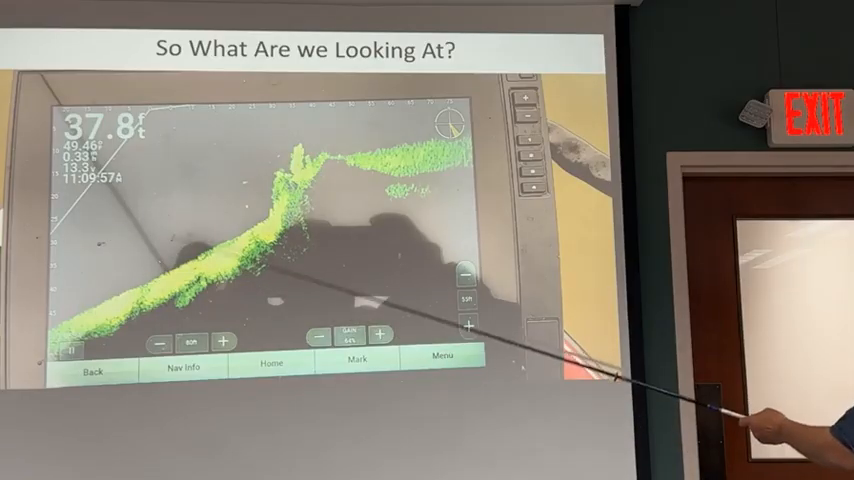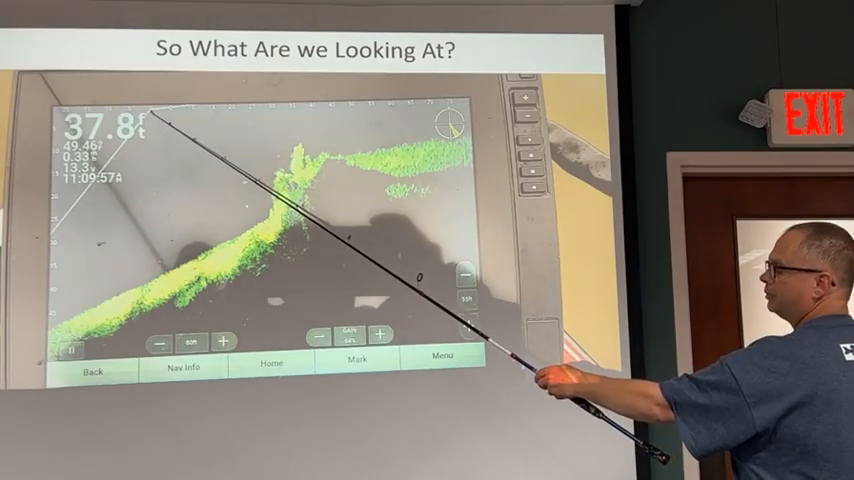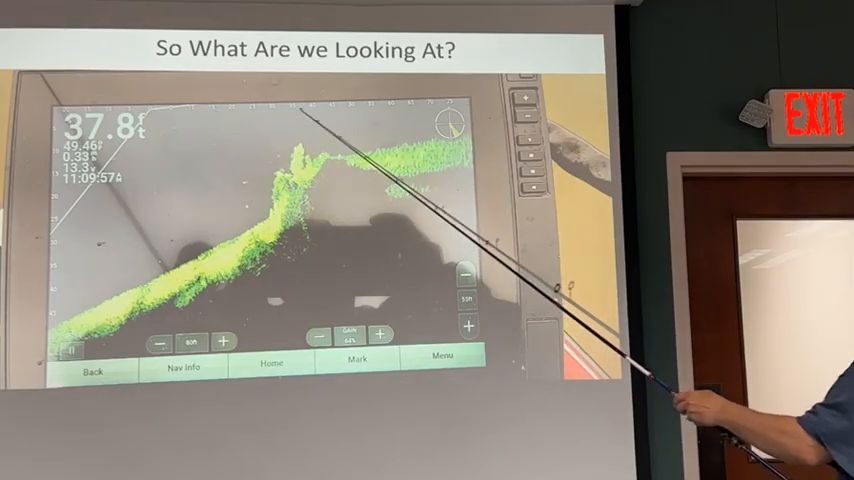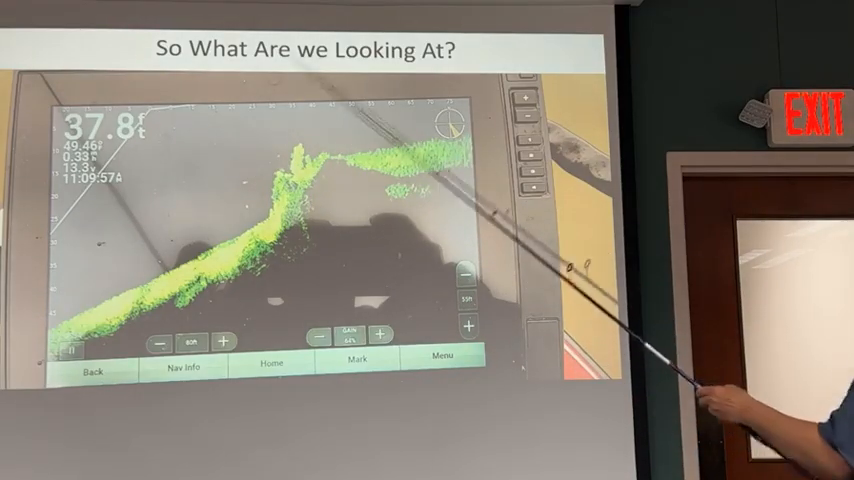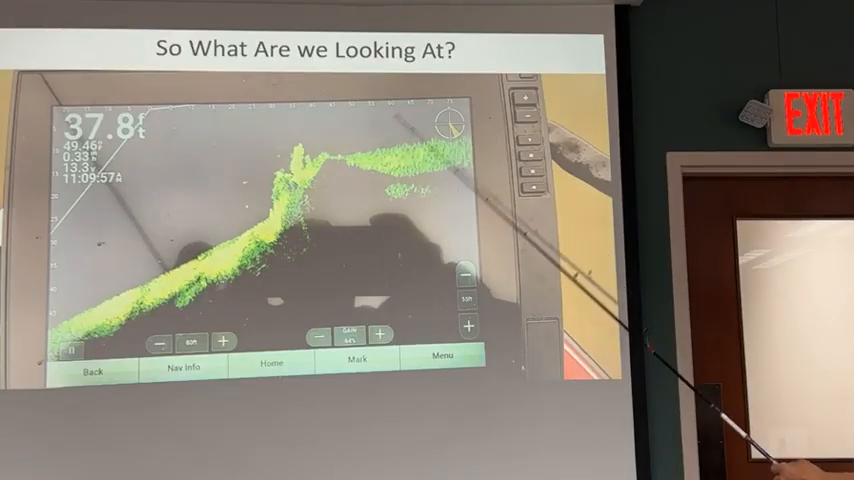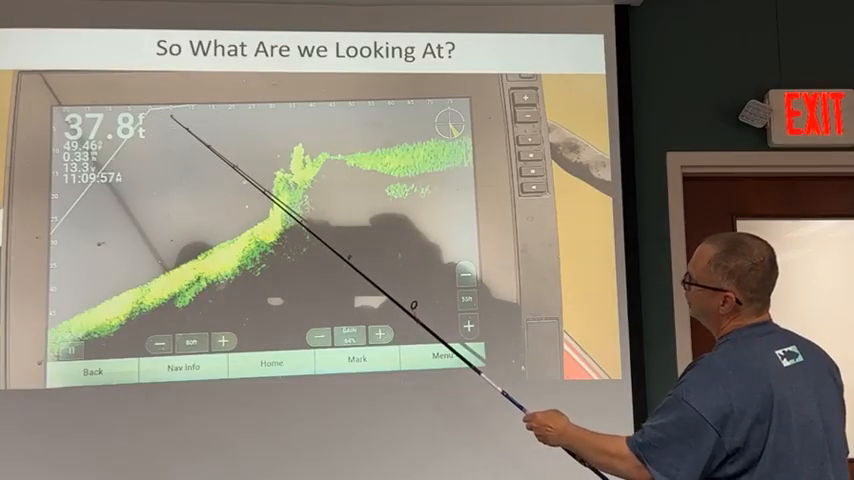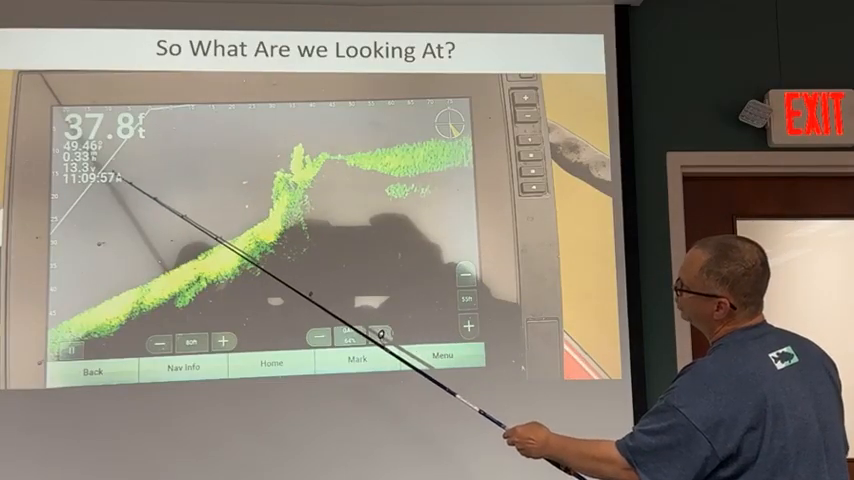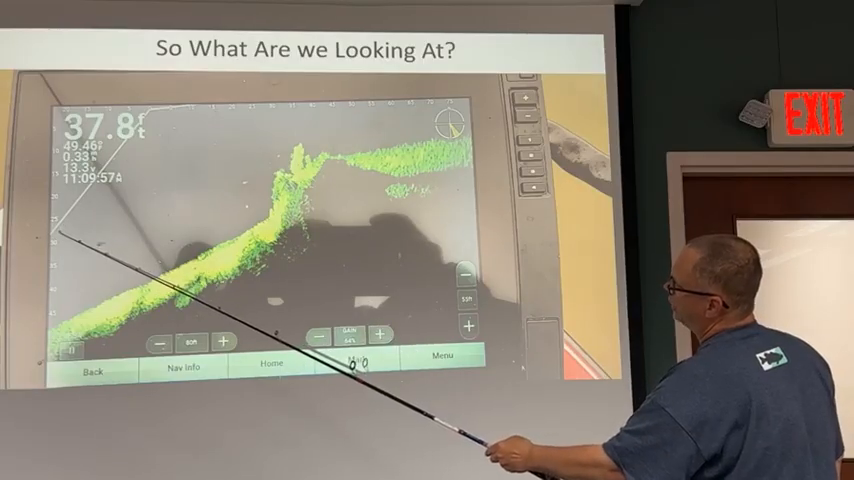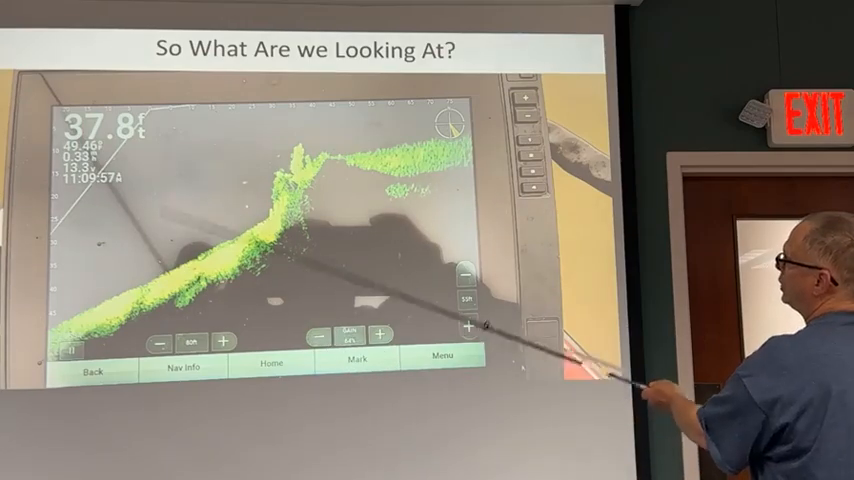But what you're looking at on this screen that is important is right here, the 0. That's my transducer. That's my boat. These numbers out here represent the forward range. So I've got mine set on 80 feet. This line right here, you can see that 135-degree angle. This line right here represents what I'm seeing behind the boat. So I'm sitting in 37 feet. I can actually see almost 30 feet behind me. And then, of course, this is the whole picture.